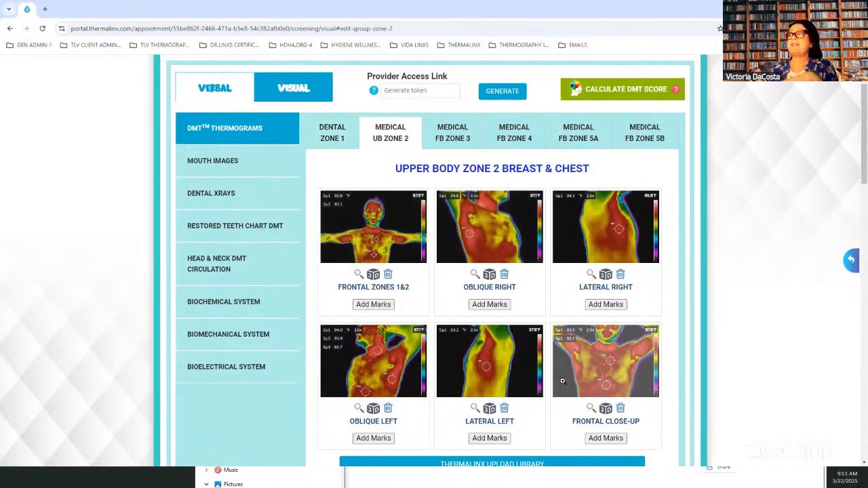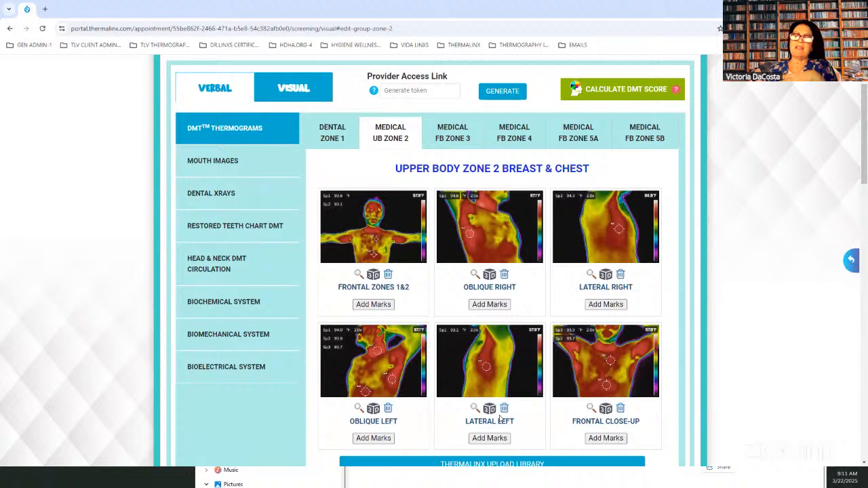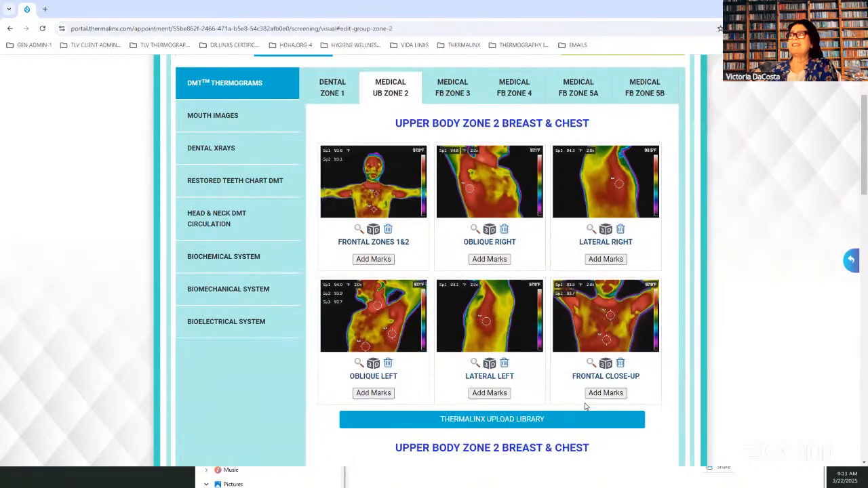Now, we're in breast tissue here. Most likely, no one's going to remove their top in a dental office to get their breast image. So I usually put this type of scanning and evaluation in a wellness center or a chiropractor office with privacy. And this doesn't take me very long, depending on if I'm just doing upper body, just the breast and the chest. We're looking at 6 angles.